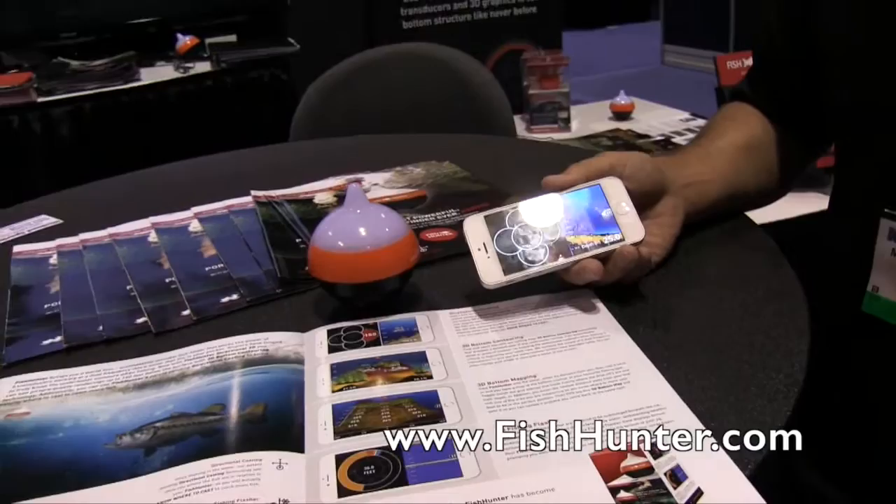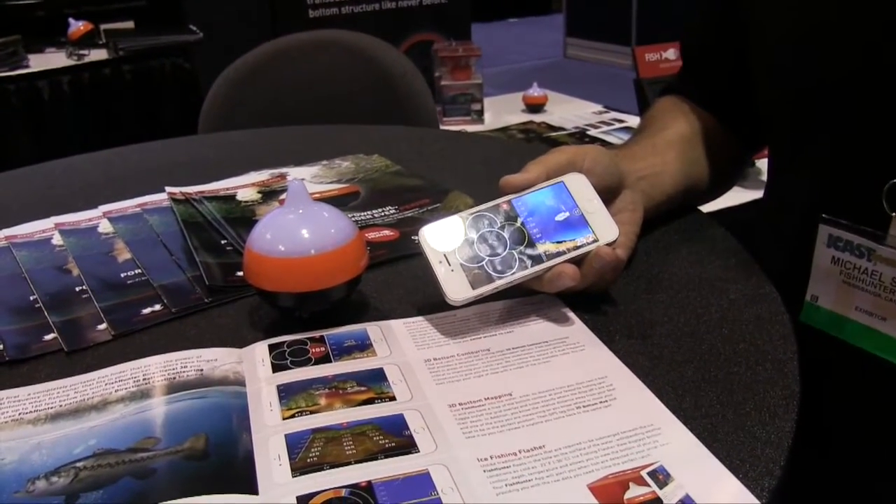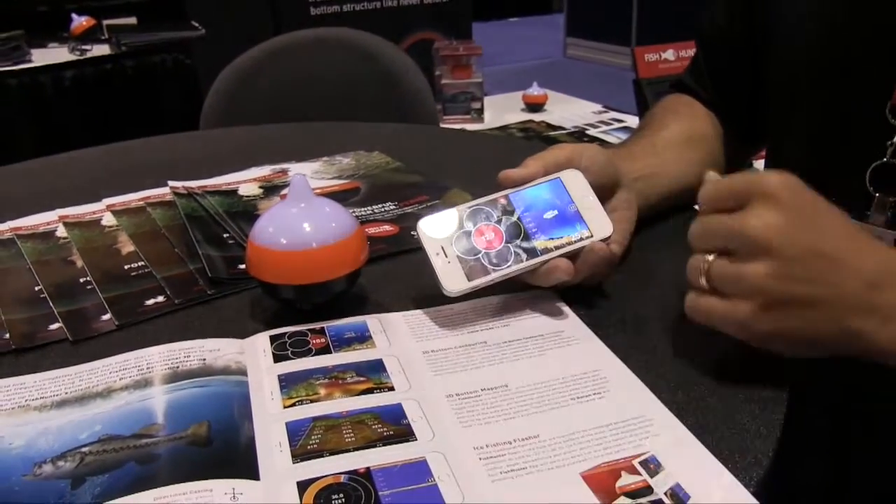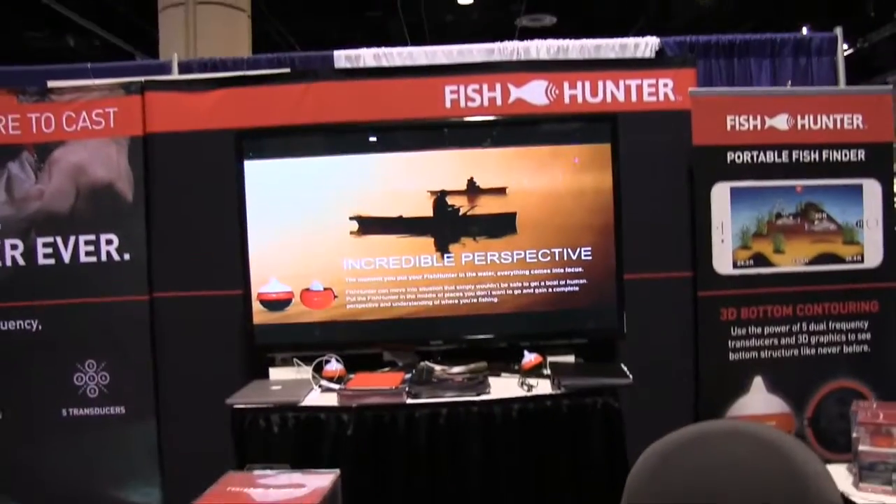That sounds great. If people would like to find out more information, where can they go to check this out? FishHunter.com. We have all the information there. They can look at videos, and they can click on different screens and see how it actually works. That sounds great. We're at ICAST 2015.